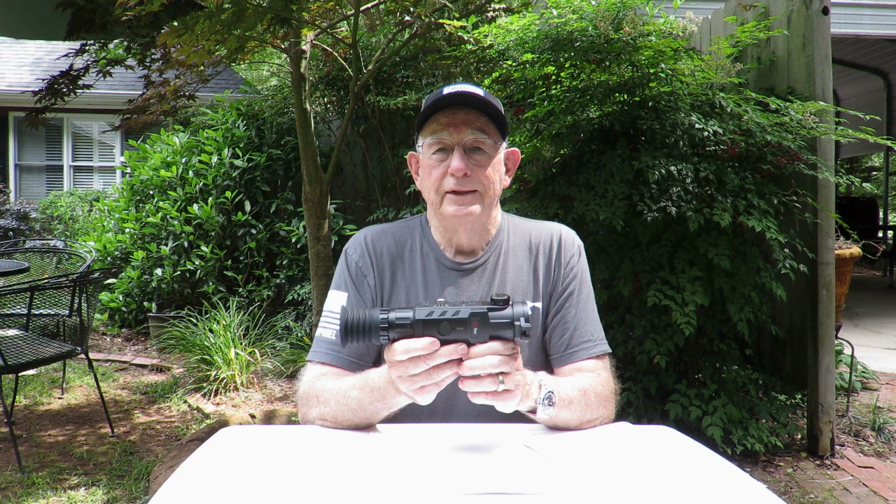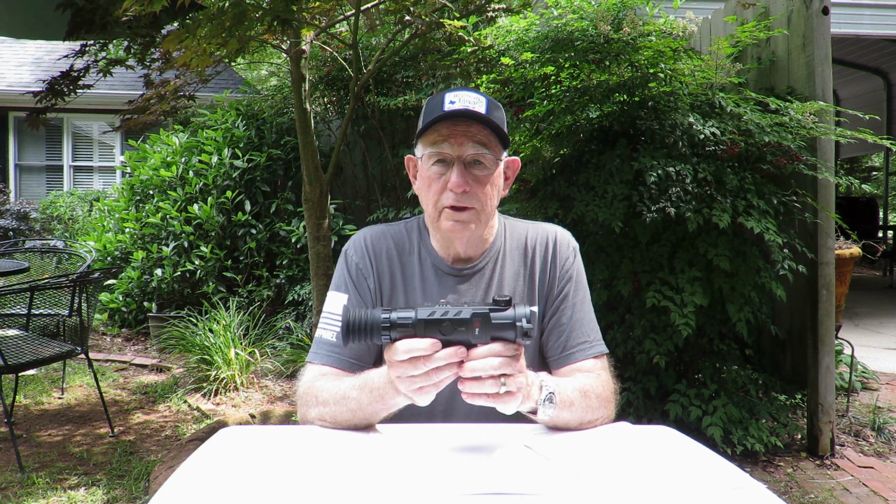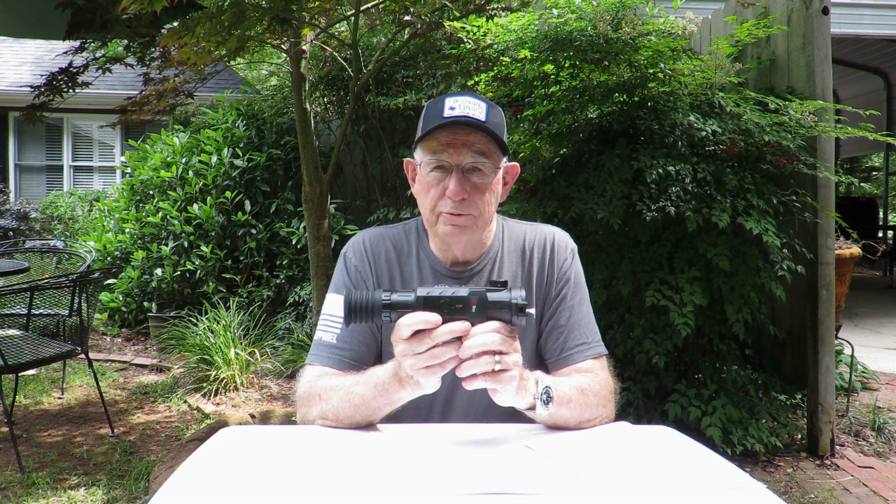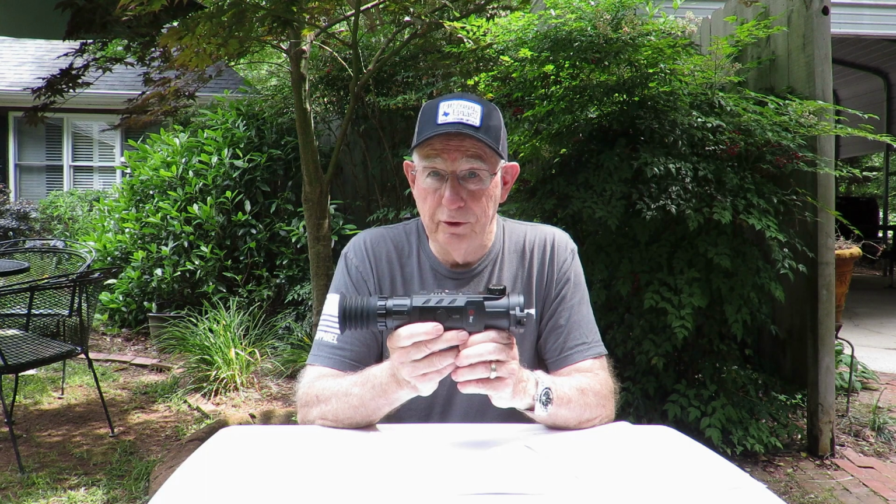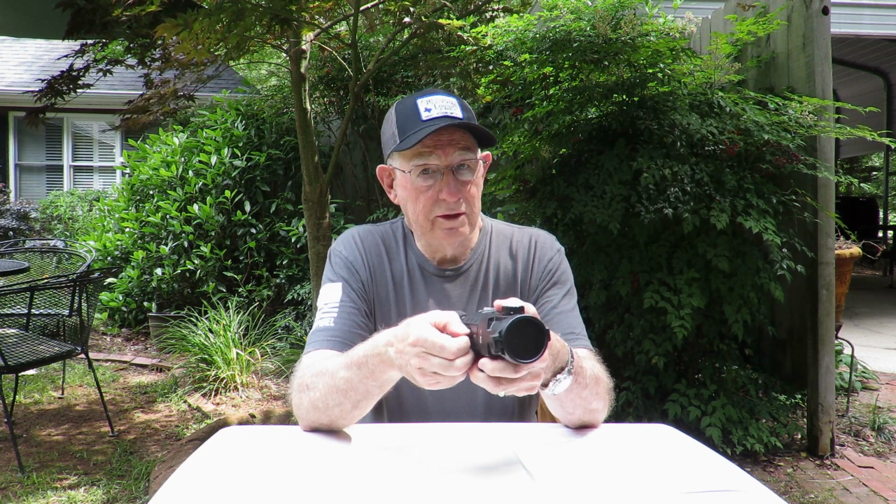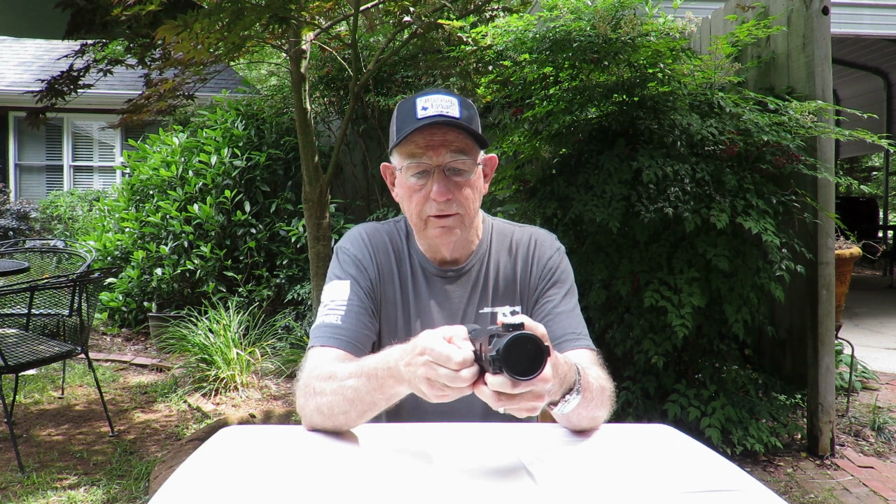And I know when you compare that to something like a 1.5 to 2 power scope, that's not very much. But I think this scope was primarily made for coyote hunters. One of the great features of this scope is the long-lasting battery pack that fits right into the side of the scope. It's not bulky in any way. You don't hardly even know it's there.